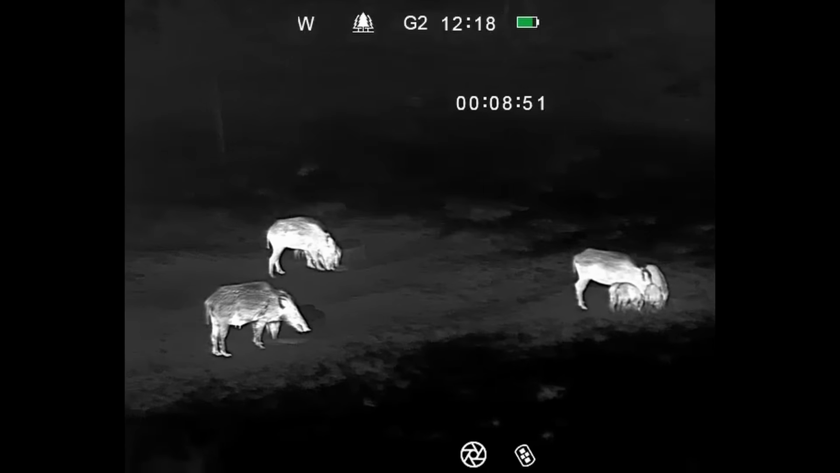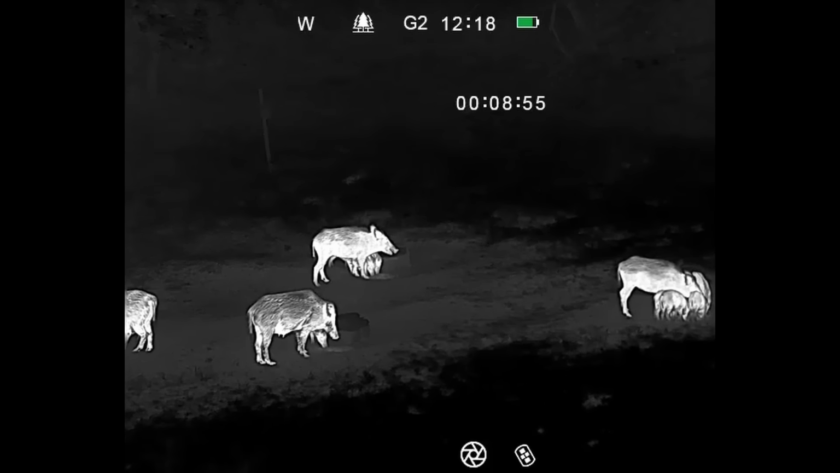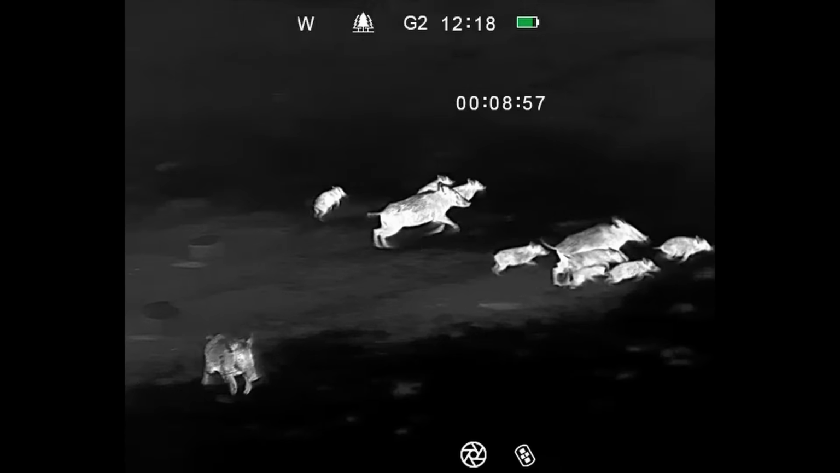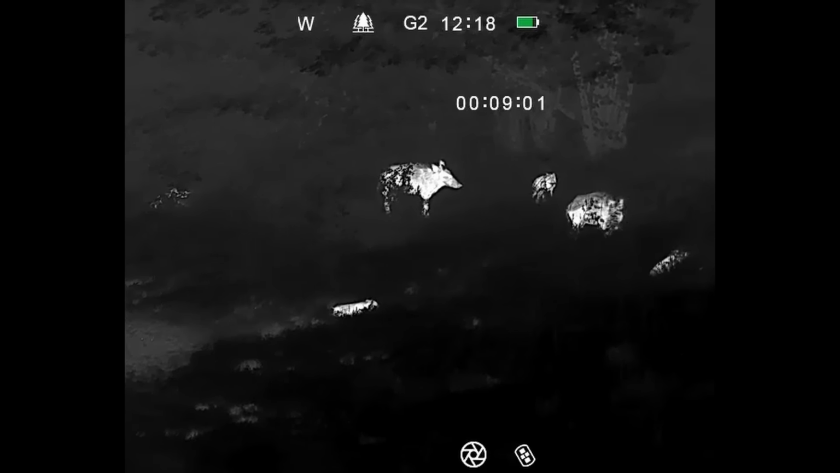For a moment, things seemed to go wrong. The lead sow sensed danger, and within seconds, the whole sounder scattered. The piglets dropped flat to the ground.